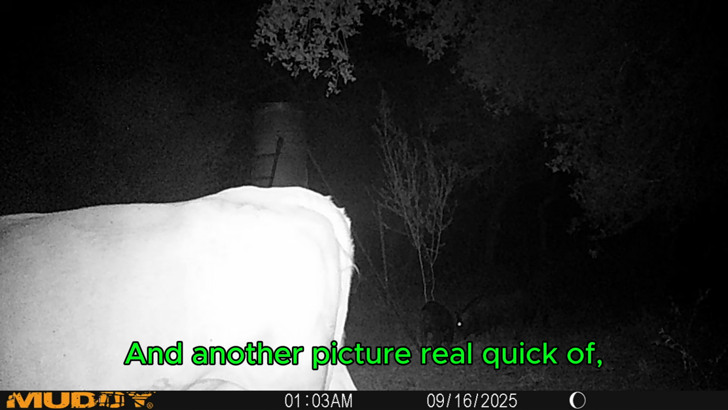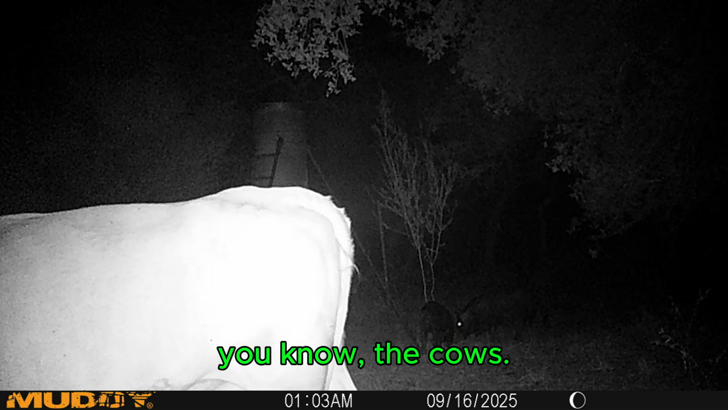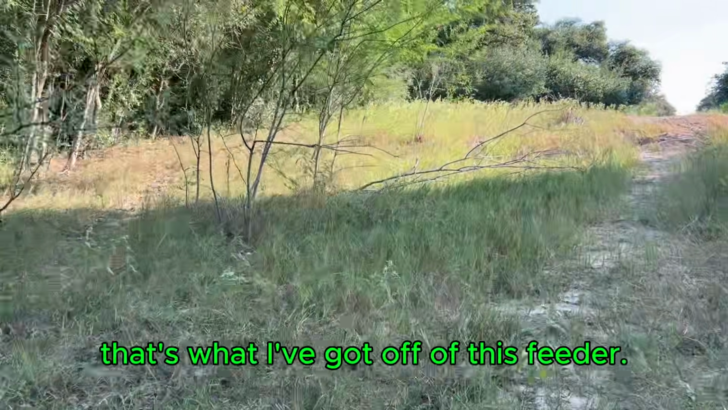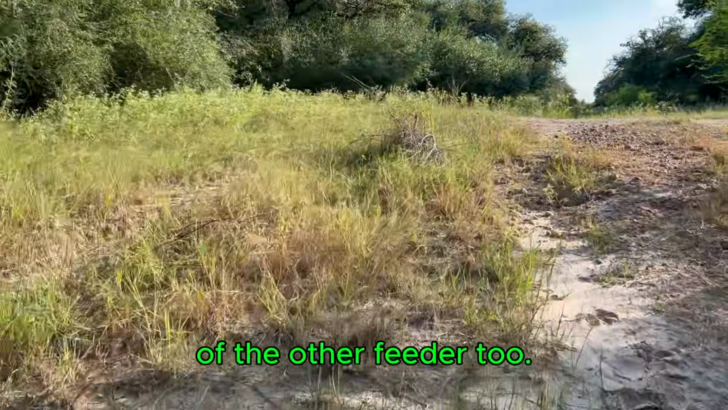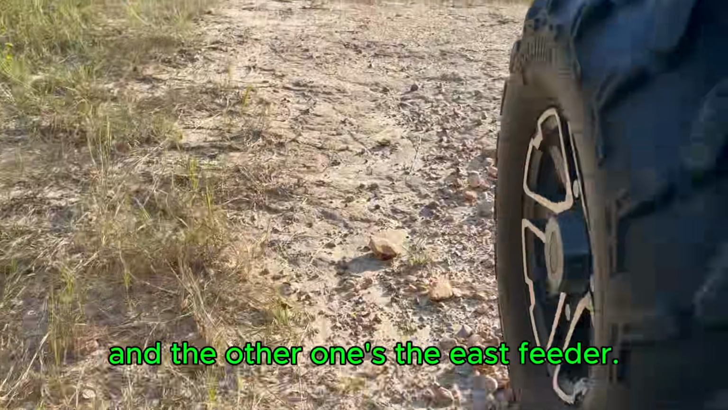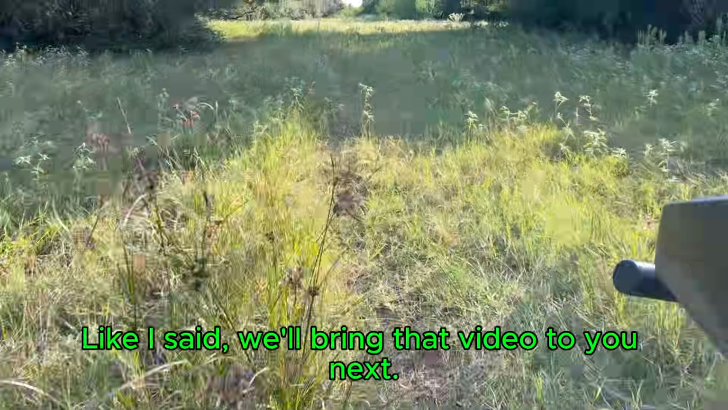And another picture real quick of two big boar hogs at the feeder with the cows. So anyway, that's what I've got off of this feeder, and we'll be making a video of the other feeder too. This one's the west feeder, and the other one's the east feeder. And like I say, we'll bring that video to you next.